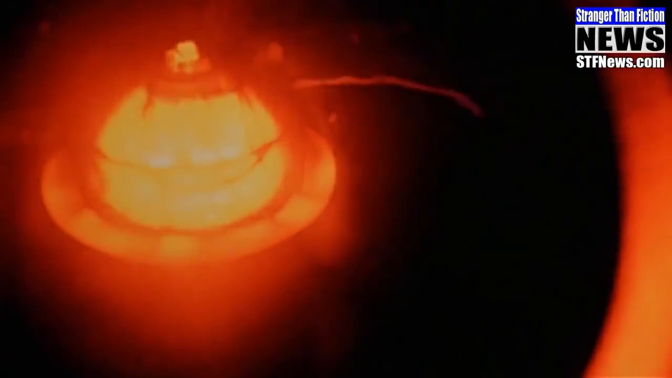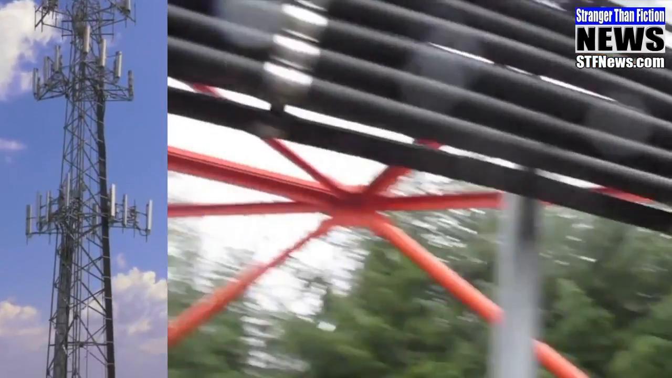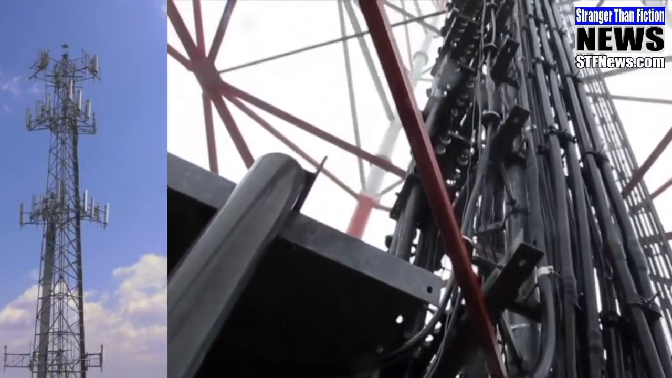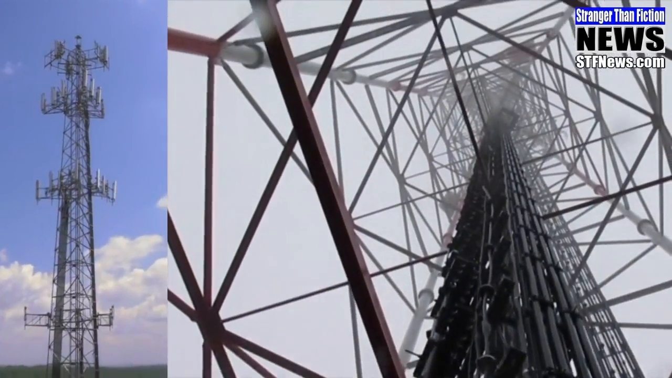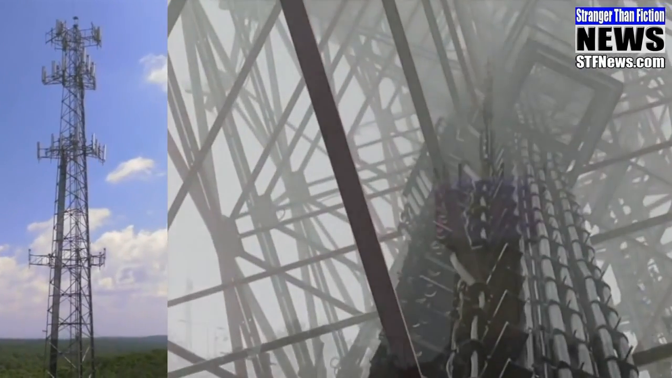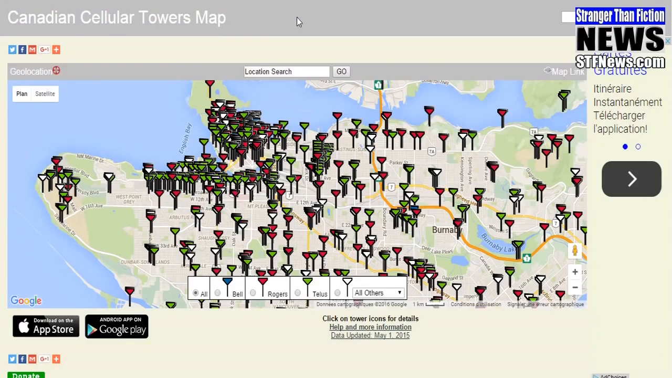The possibility to exterminate an entire country can occur at the flip of a switch without warning and without the possibility to shelter. Ladies and gentlemen, these cell phone towers are not what they seem. The standard range for communication towers is about 10 to 20 miles, yet there are hundreds if not thousands in every major city.